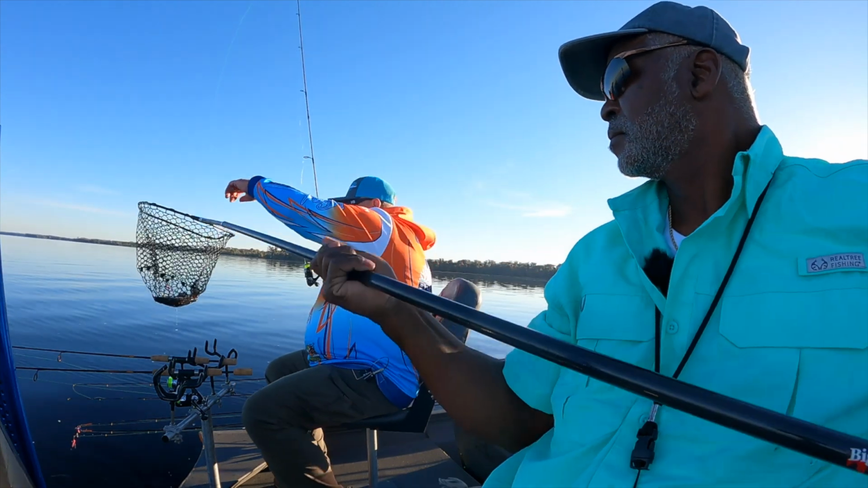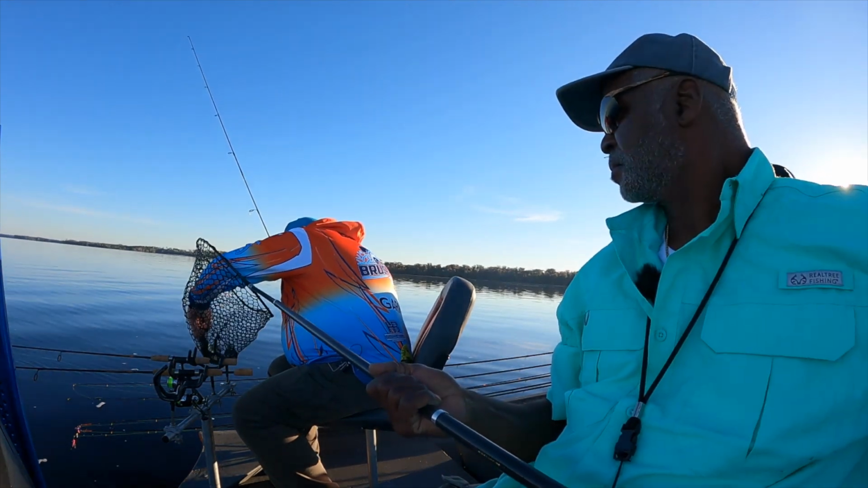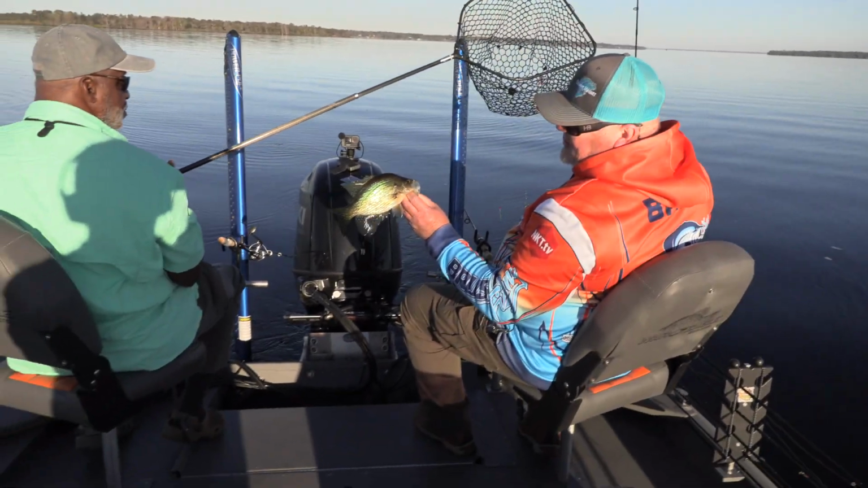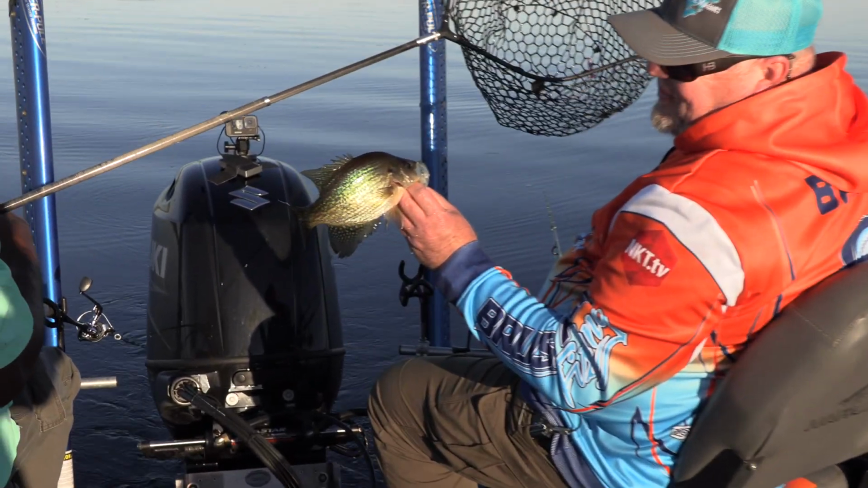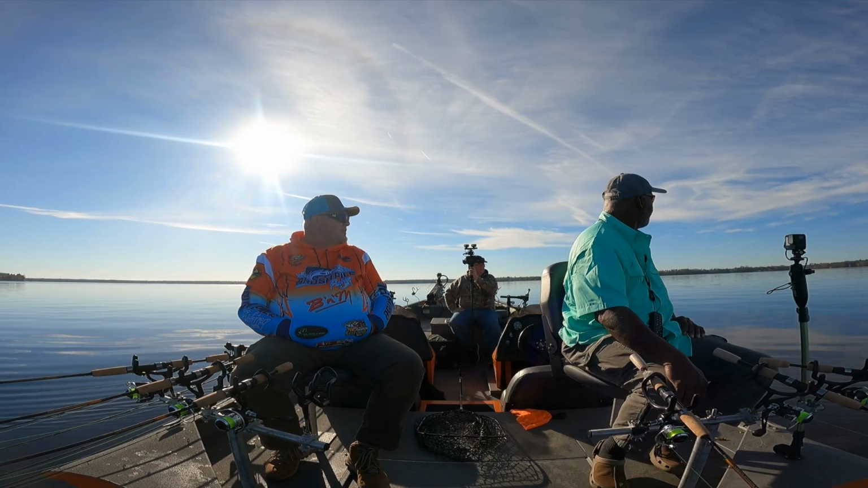Hello, Crescent Lake. Yes, indeed. Open up that mouth. There you go. Not real big, but again, no size limit here. That's about a 10.5 inch fish. Good cleaning size right there. Throw them big old babies back.